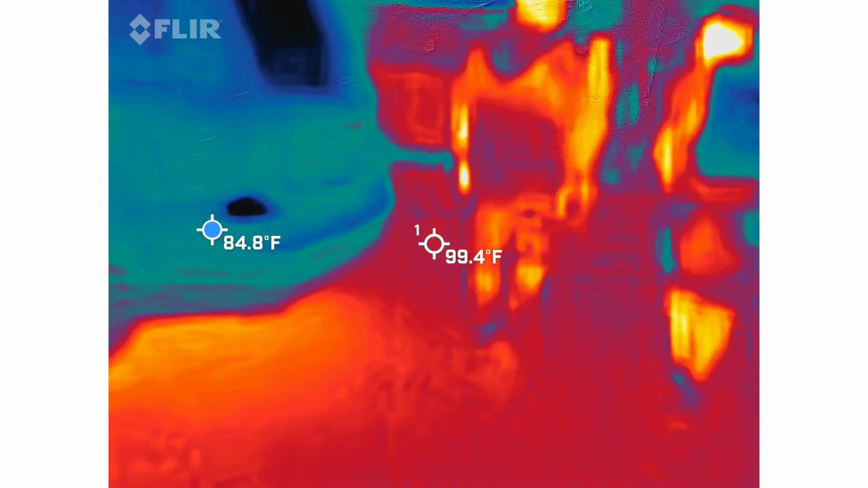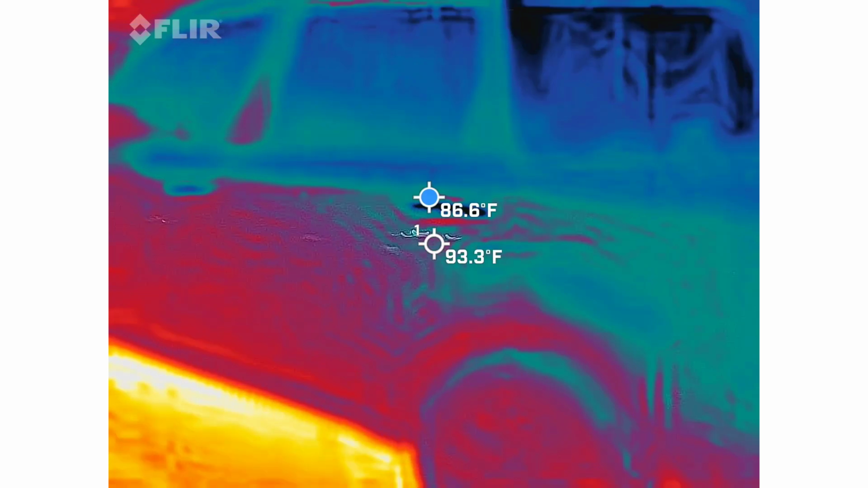You have probably the hardest one out here, just so you know, because it's open air. Again, that's an older model.